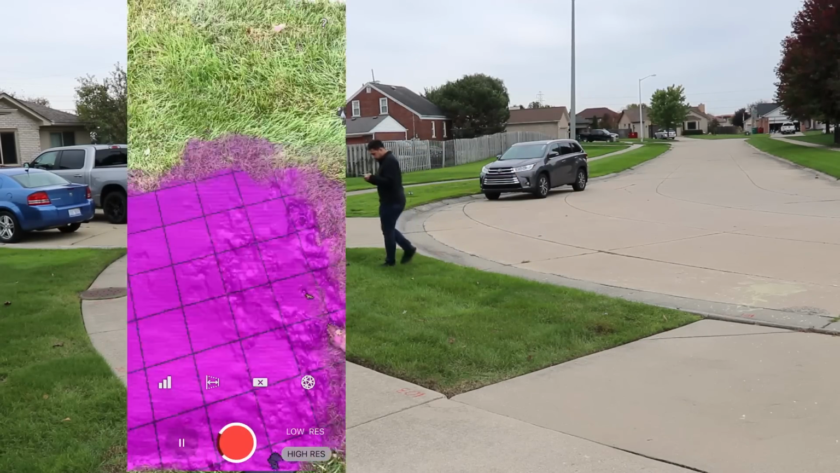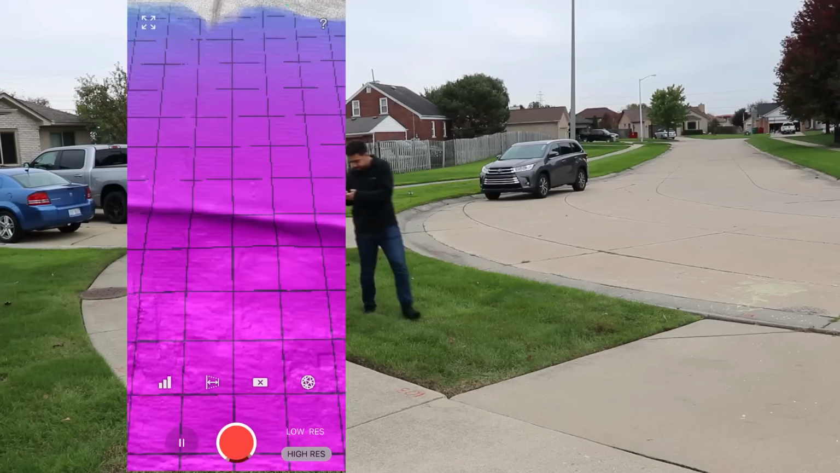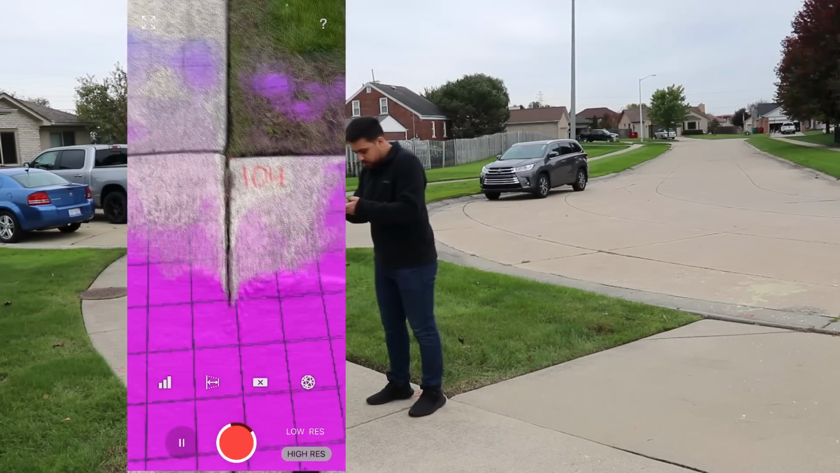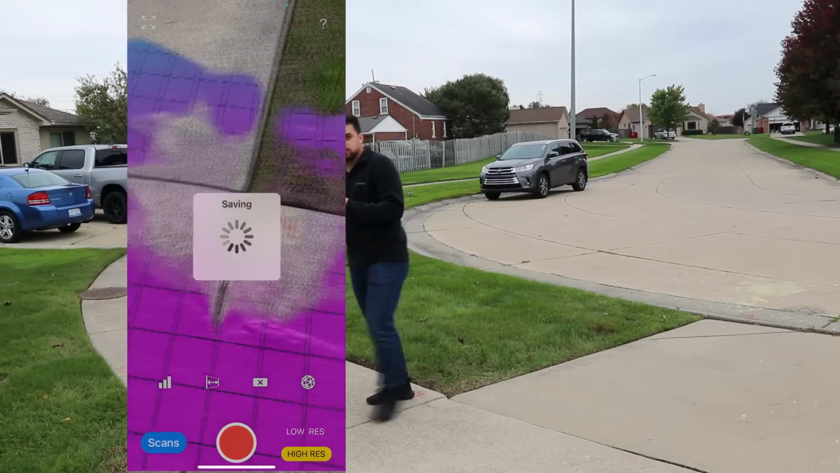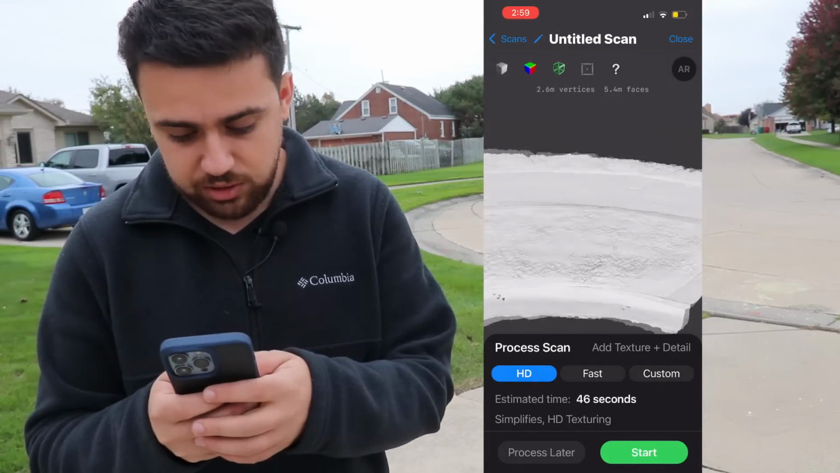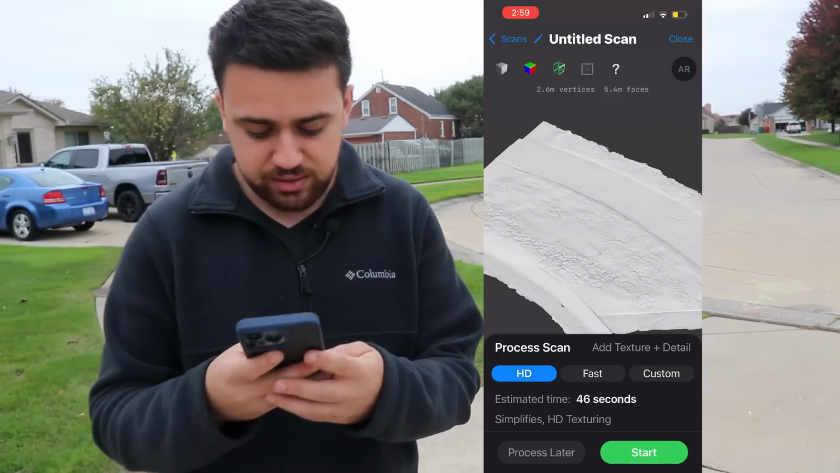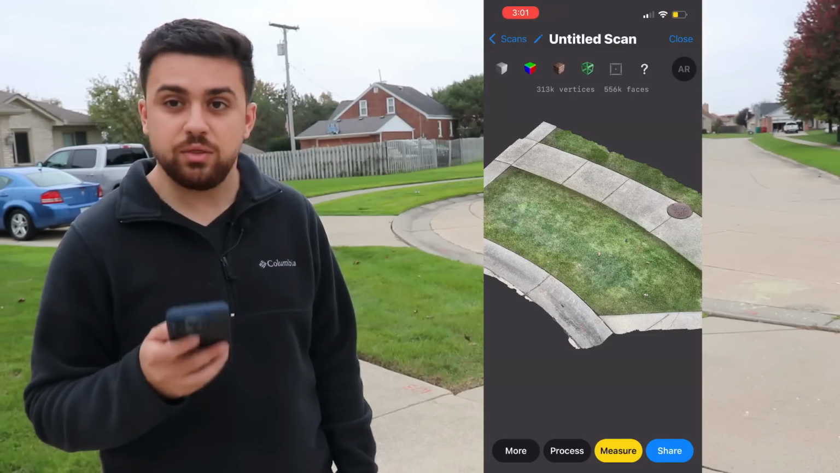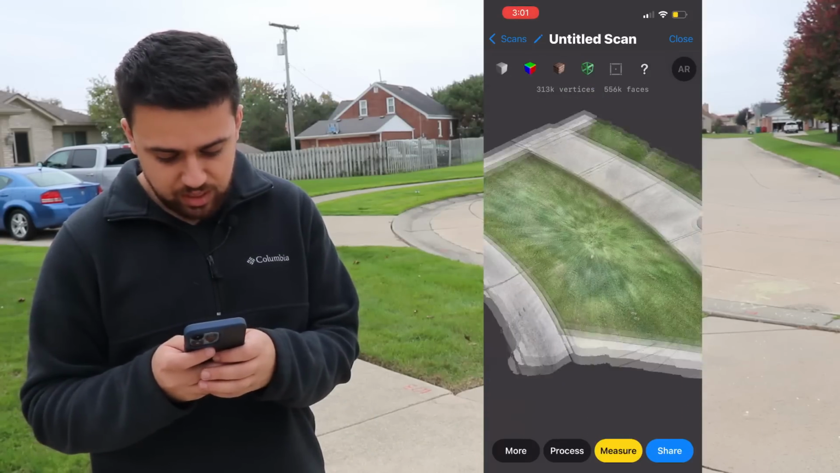Okay. Looking good. All right, and as you can see, we have our scan right here. Looks to be pretty good. I'm gonna go ahead and process the colorized scan now. All right, and there we go. The colorized scan is done.